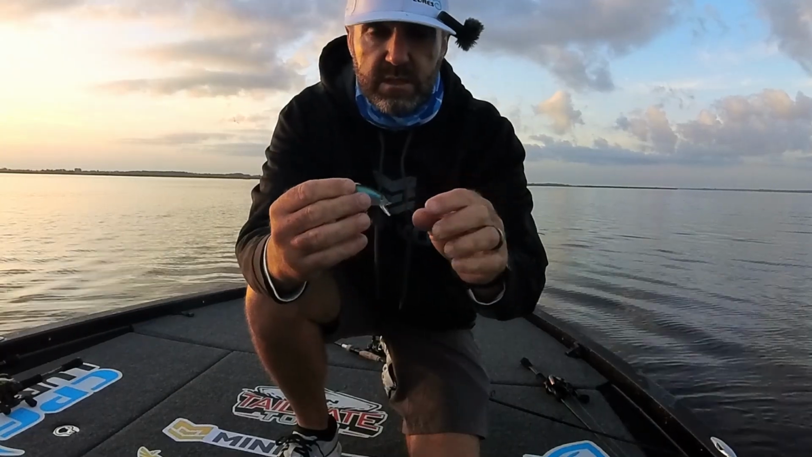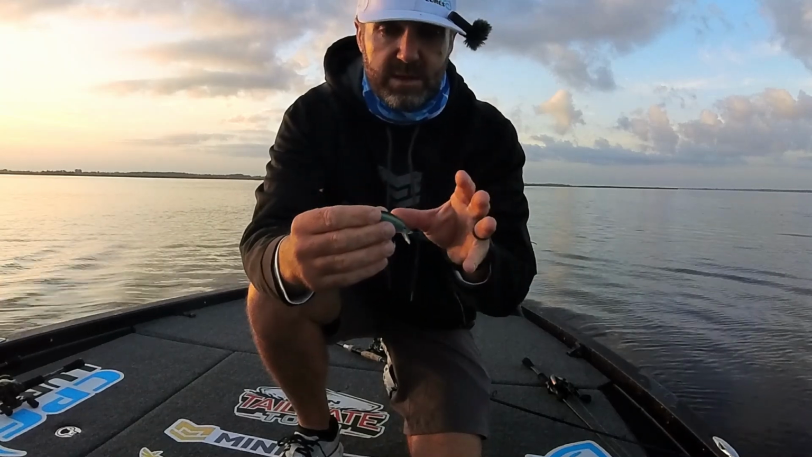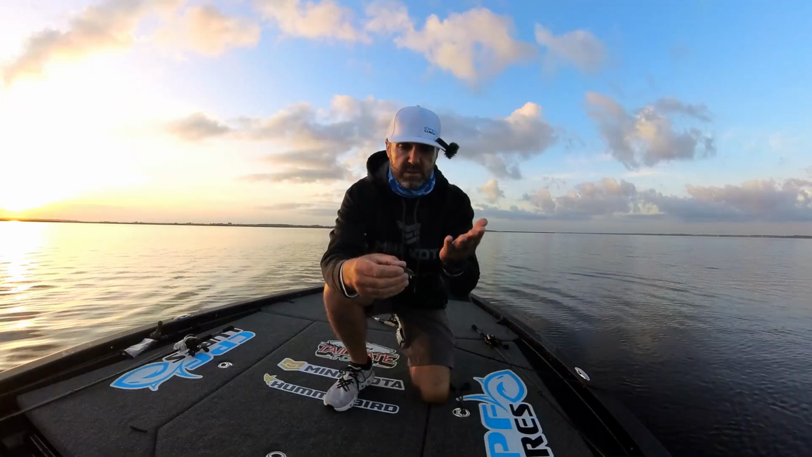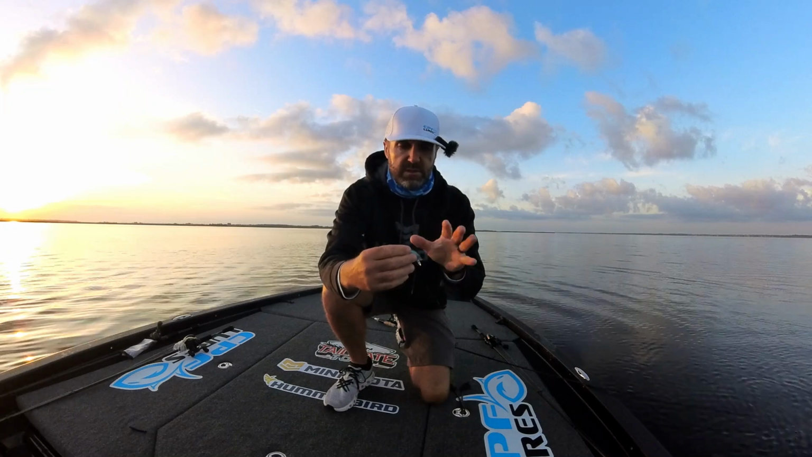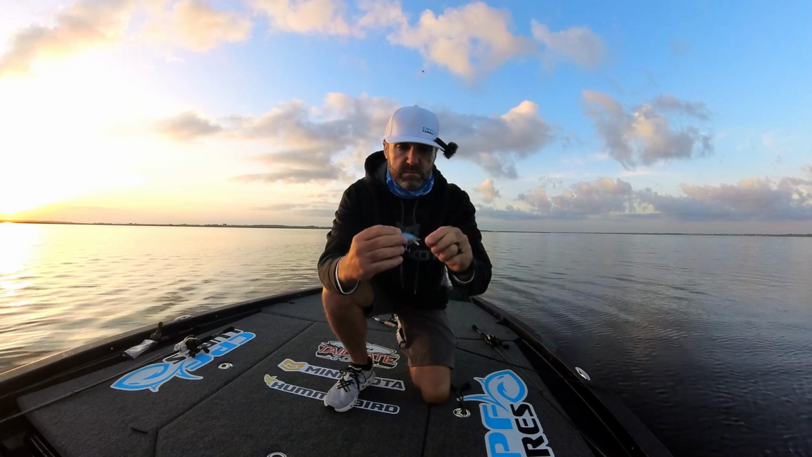It's slow sinking. You got to reel this thing slow. It's designed that way. If you really start whining on this thing, it's going to roll over on you. That's not a flaw. It's just a slow moving micro little crankbait there.